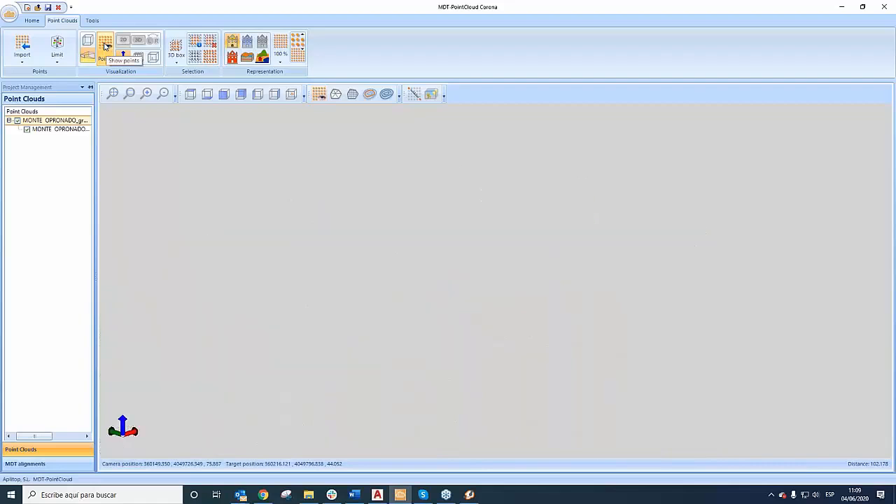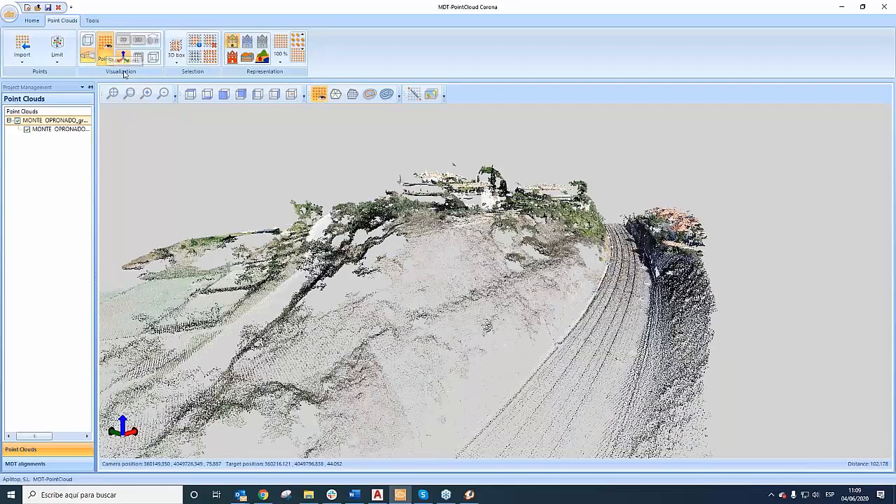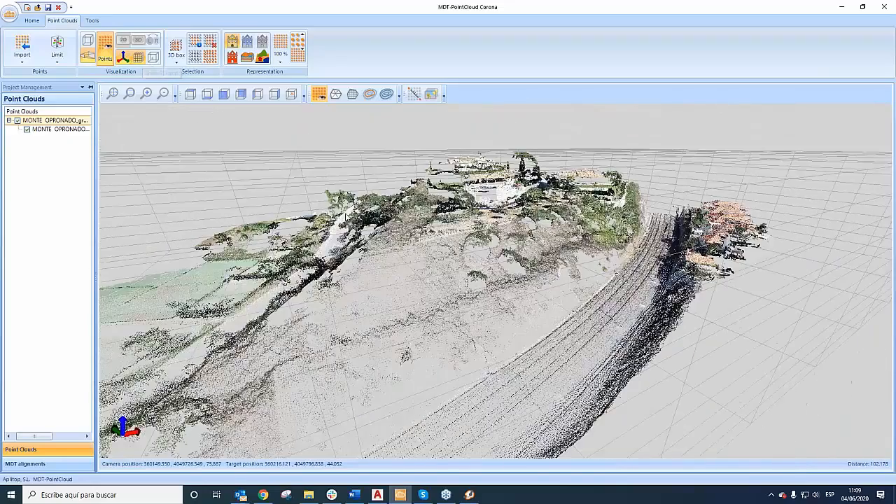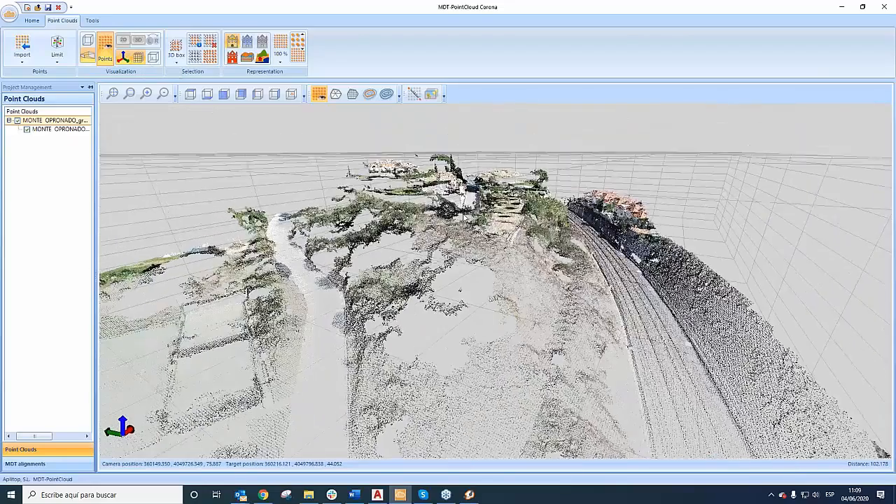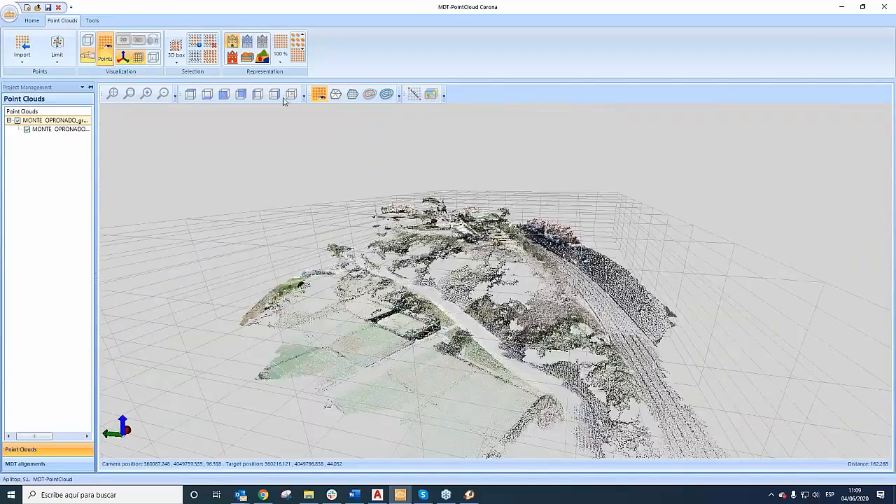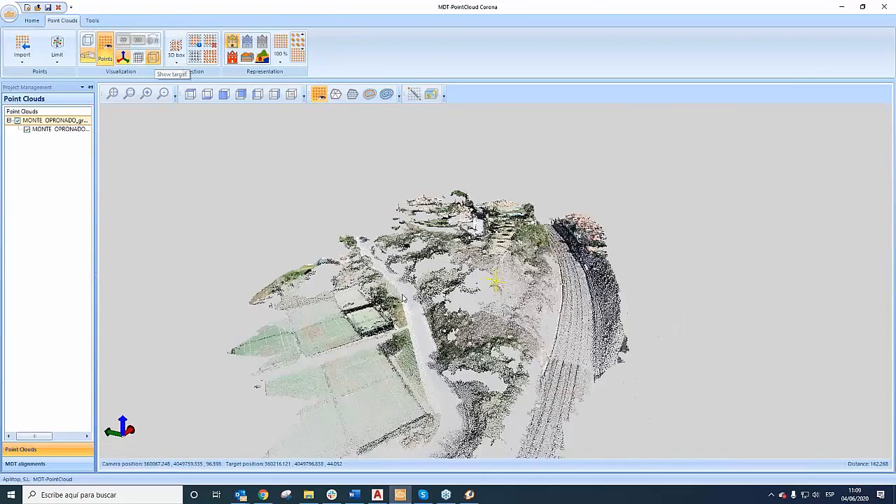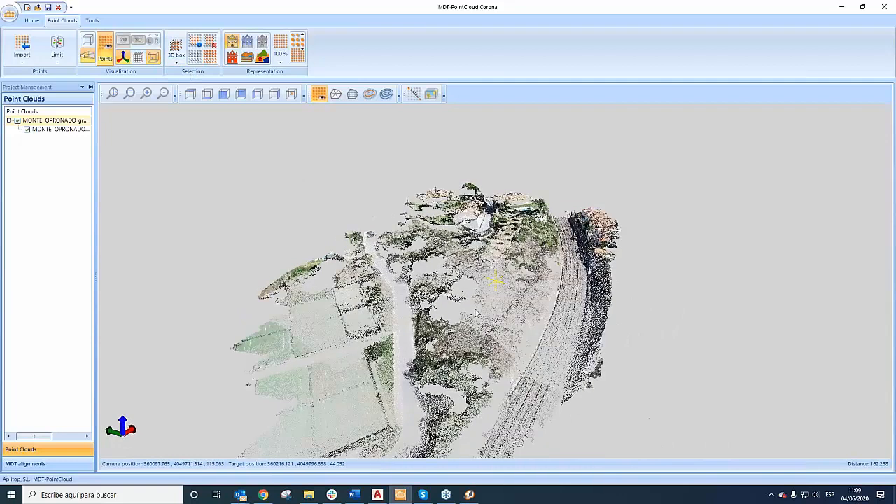Now we can hide or visualize in real time the 3D grid of the boundary of the point cloud, to show the limits there, or even the target. Okay, to show the target where we are going to look.